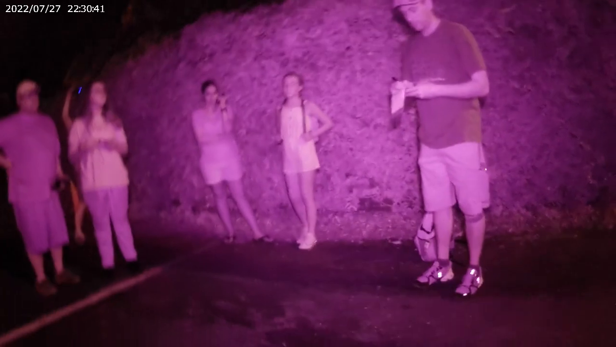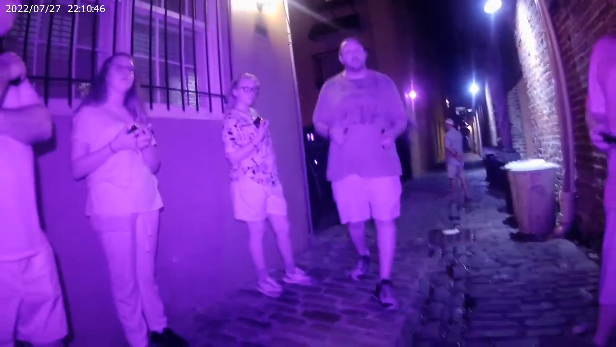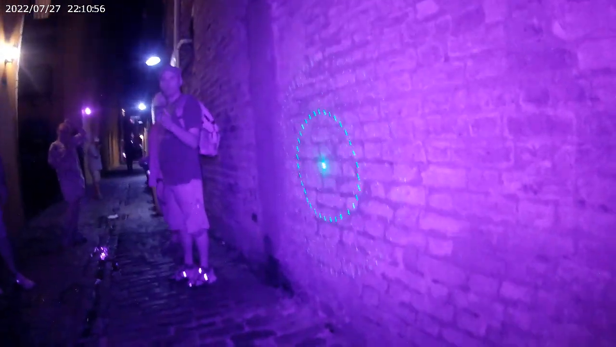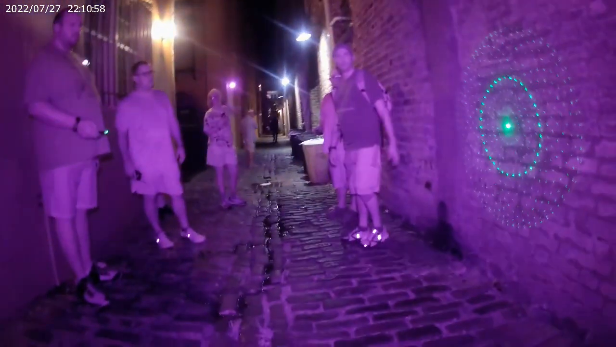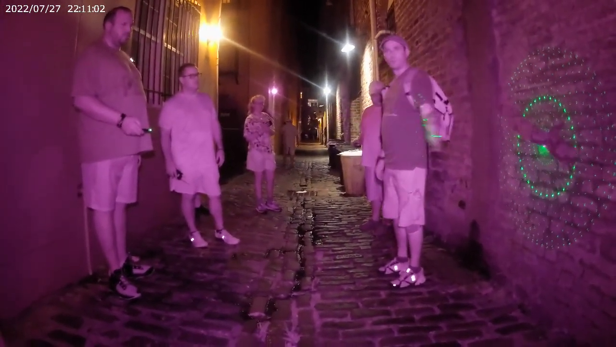All right, so welcome to the Powder Magazine. What we're going to do with the lasers is, let's have you come down this way and stand right in front of that pipe, against the wall there, and shine one of your lasers against the wall this way. Perfect. You're going to be shining your camera right down the middle of the alley. What we're looking for here is any kind of motion that's going to show into here, so everybody knows what we're looking for.